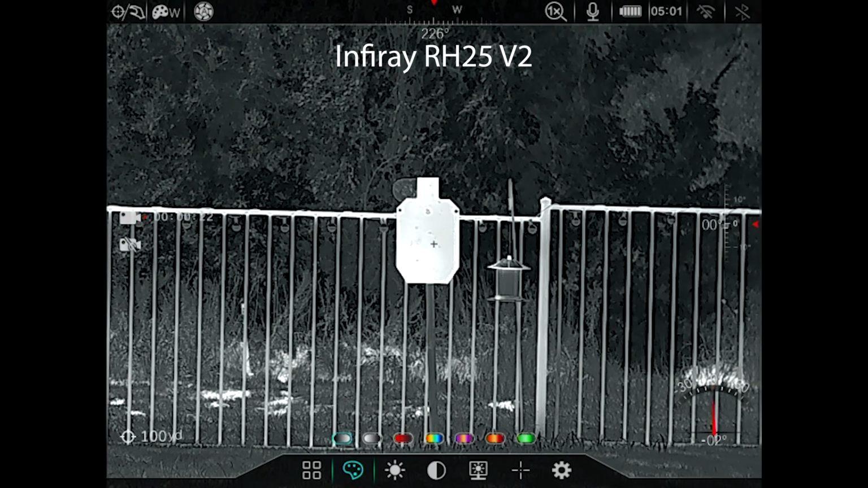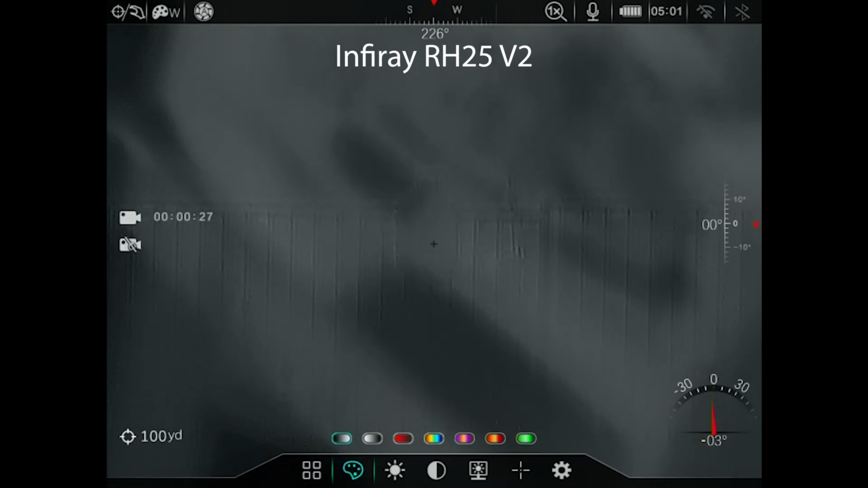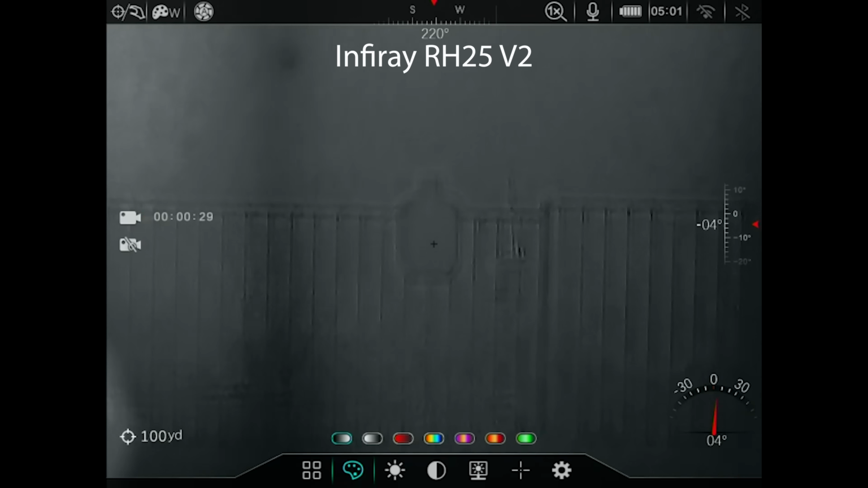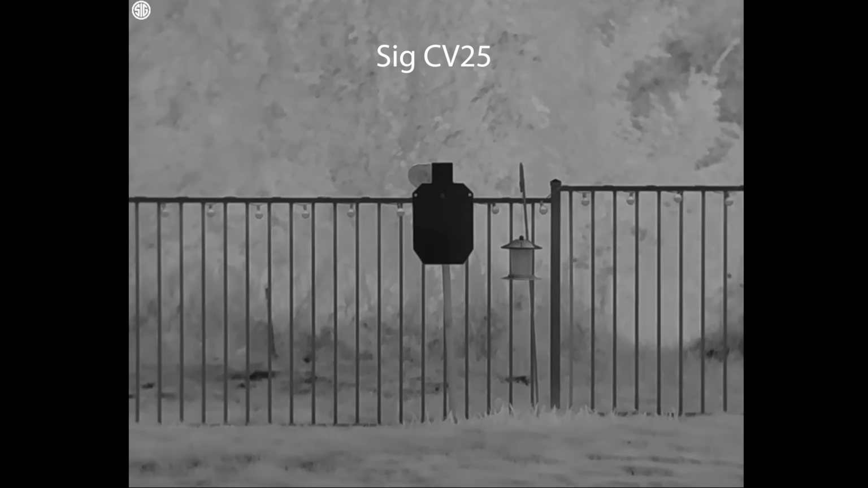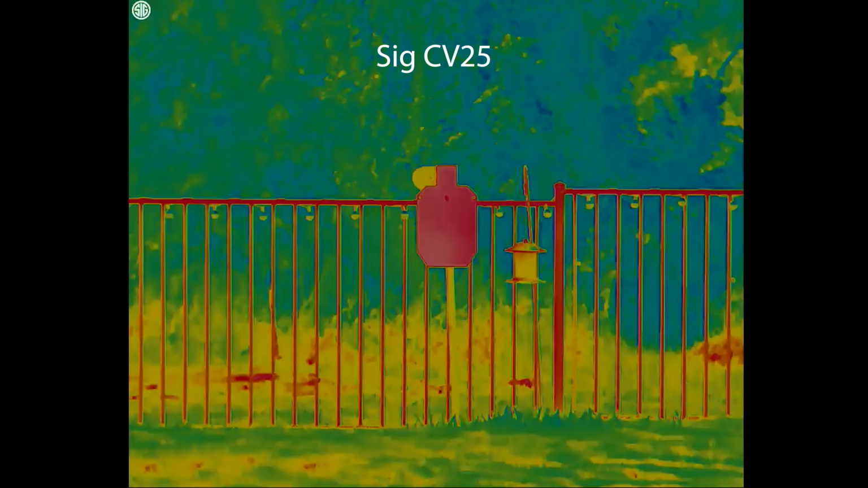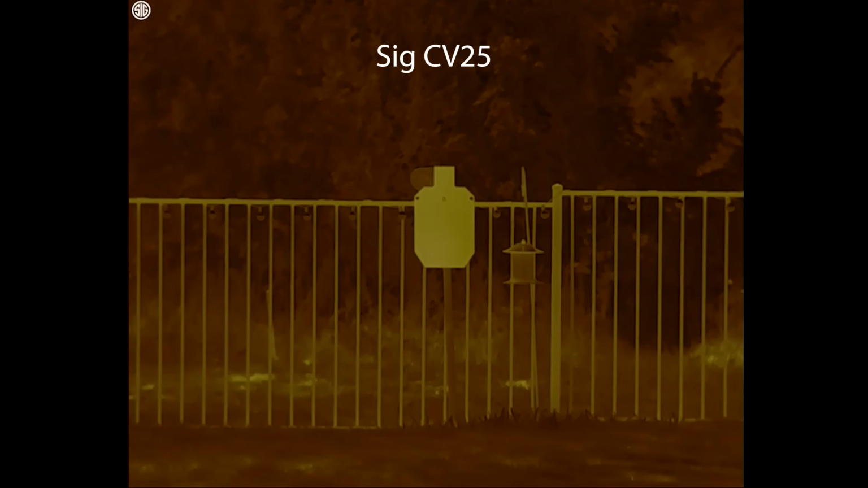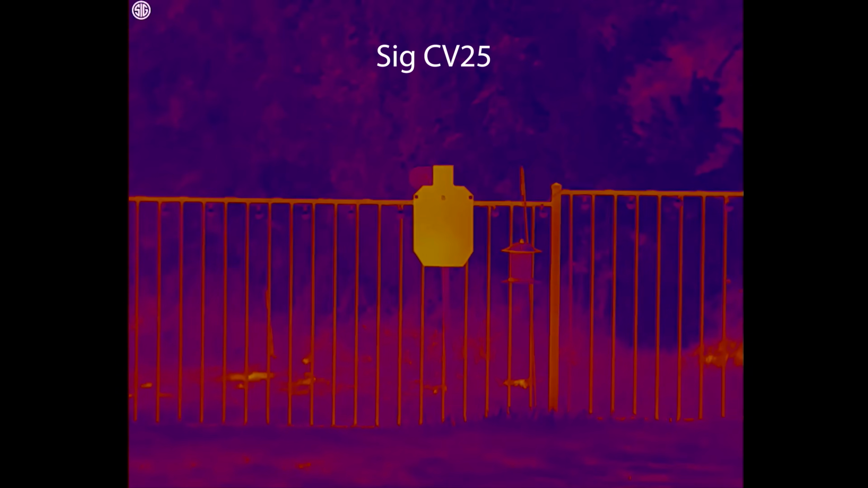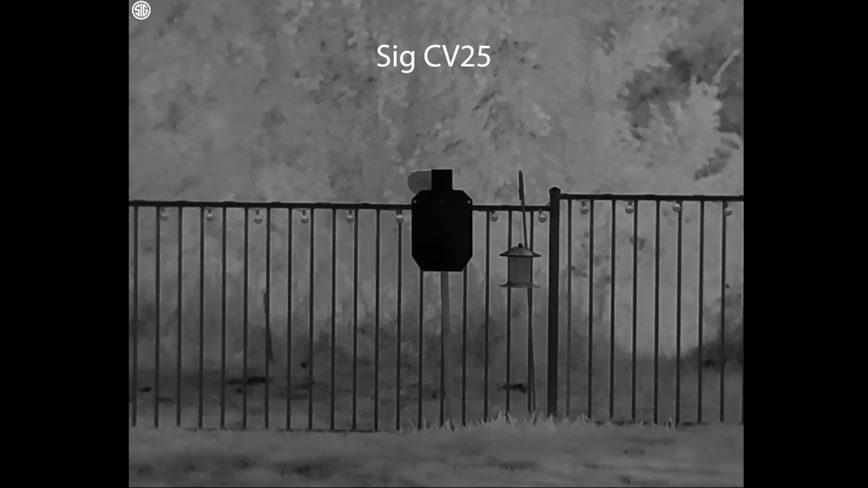So I was pretty impressed by that when looking through the RH25V2, but one interesting thing I noticed that was exclusive to the RH25V2 is this temporary thermal burn-in that did go away after it nukes, but this sensor seemed very susceptible to that. The CV25 could not distinguish between the white and the black portion of the target, but the dimples were somewhat distinguishable, depending on the color palette that you use. So not all of them, but some you could just slightly make out.